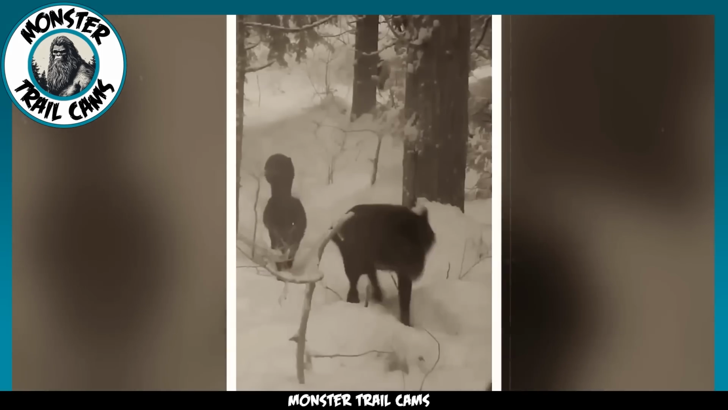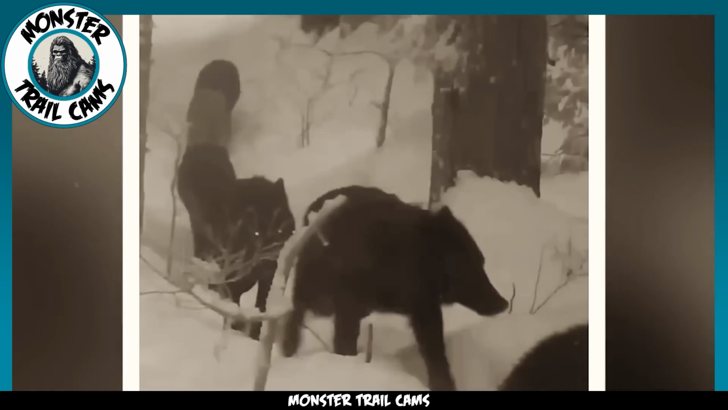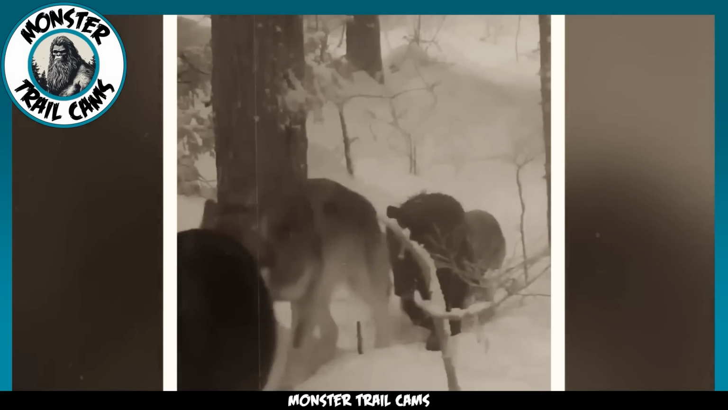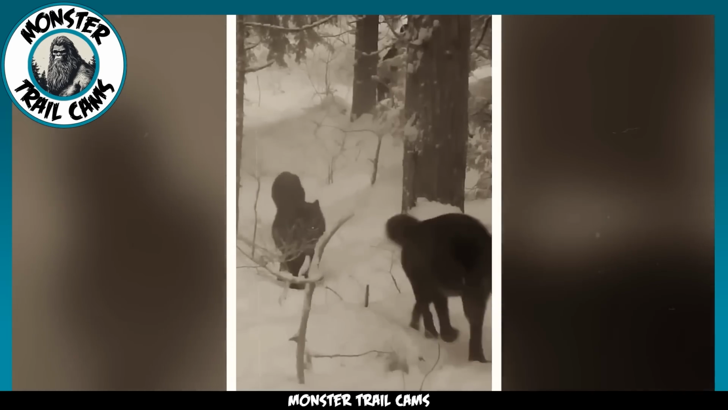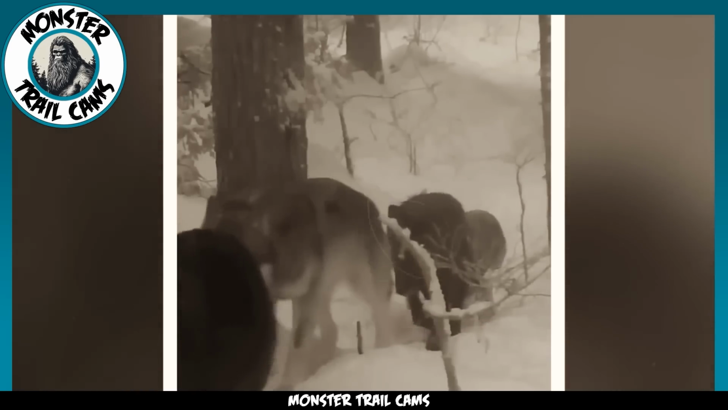We take a break from the paranormal for a minute to look at some equally incredible trail cam footage showcasing just how impressive the natural world really is. It is a truly rare occurrence to witness a wolf in the wild, let alone an entire pack. Trail cams let us get a glimpse of the world outside that we often would not have the chance to see otherwise. Watch these wolves effortlessly float across the snow.